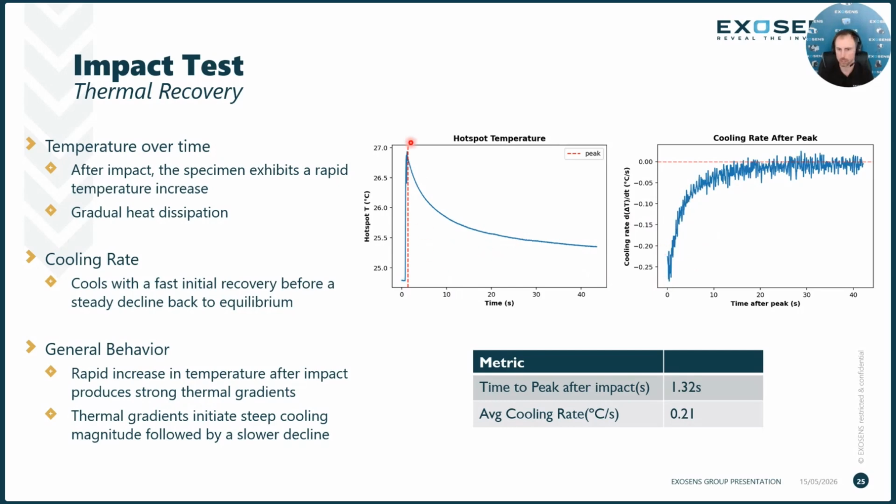We can see that there's a pretty strong magnitude when it first starts to cool, and then it steadily declines back to an equilibrium point, back to zero, this red dotted line here. If you wanted to look a little further, you could analyze different points to determine the magnitude of the cooling itself.